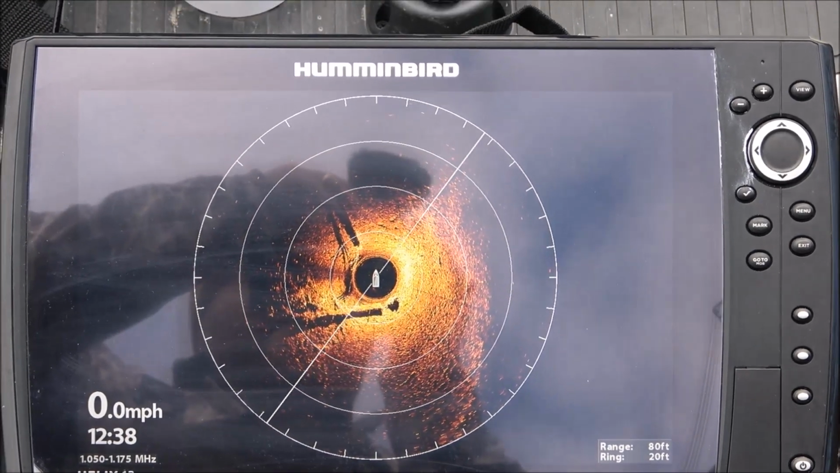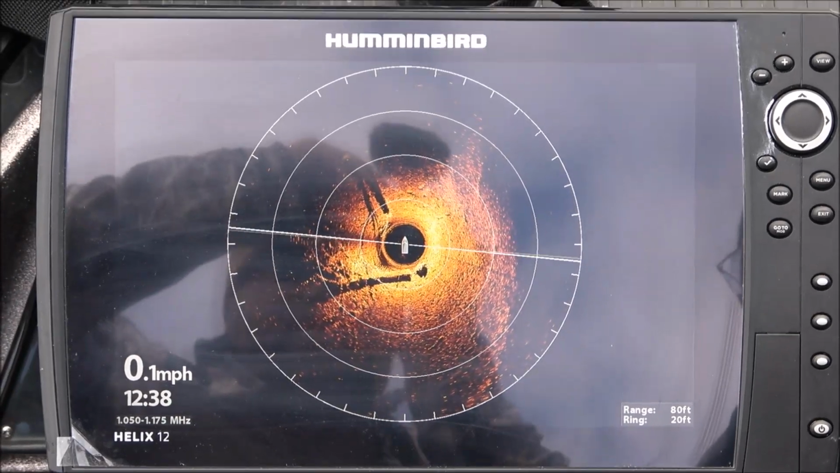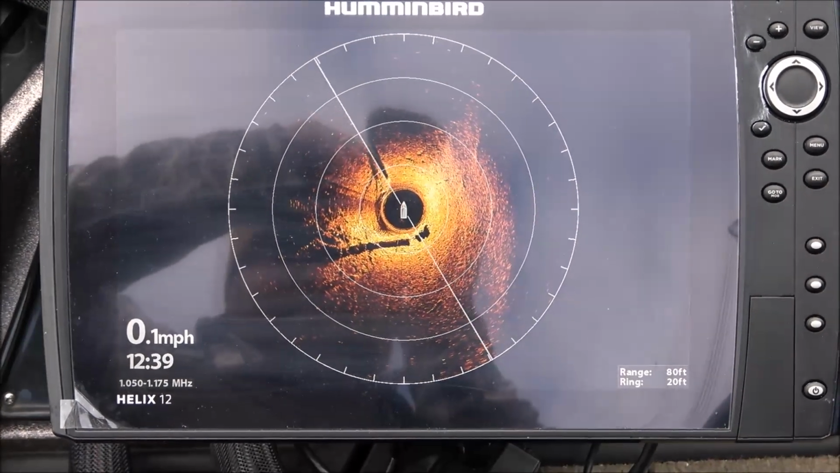Alright guys, today I'm going to give you a quick tip on how to set your settings for the 360 Mega. And this is kind of the way it looks out of the box.